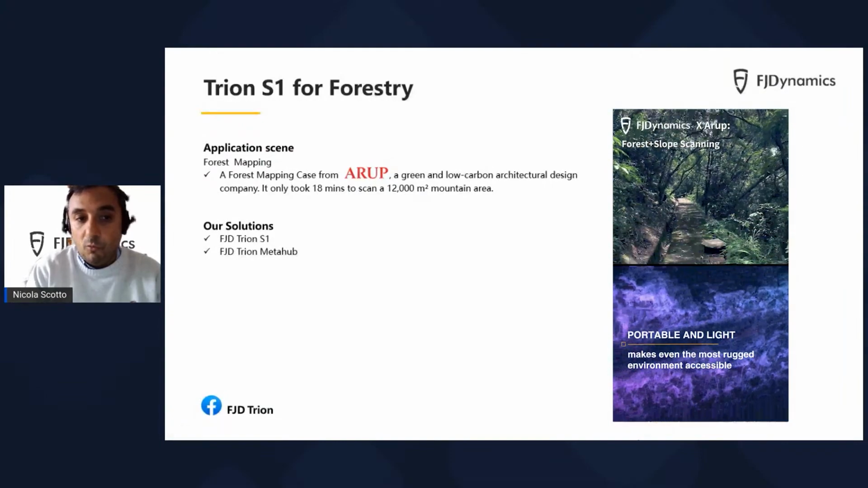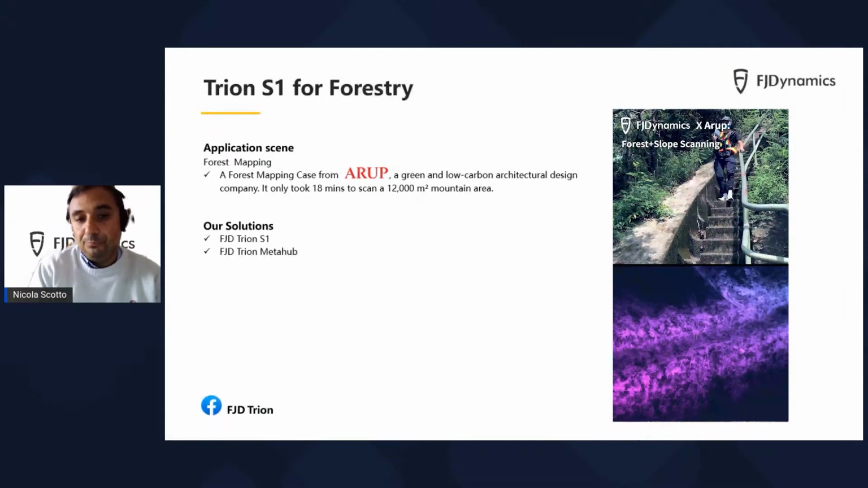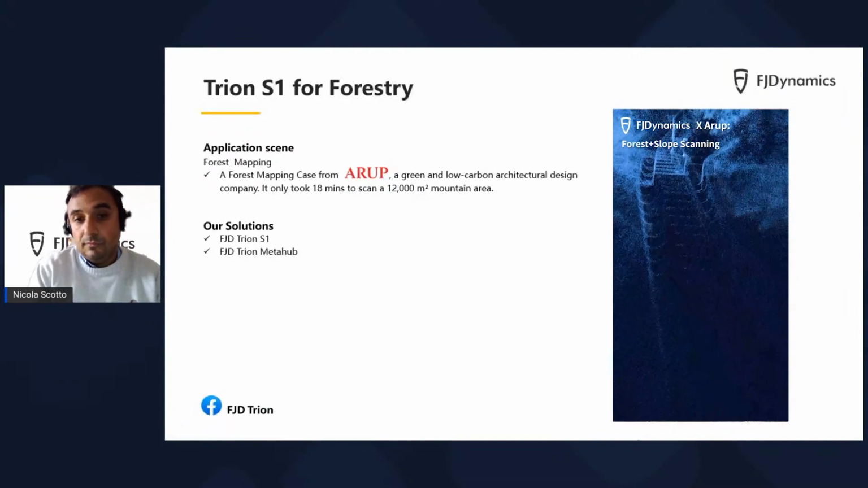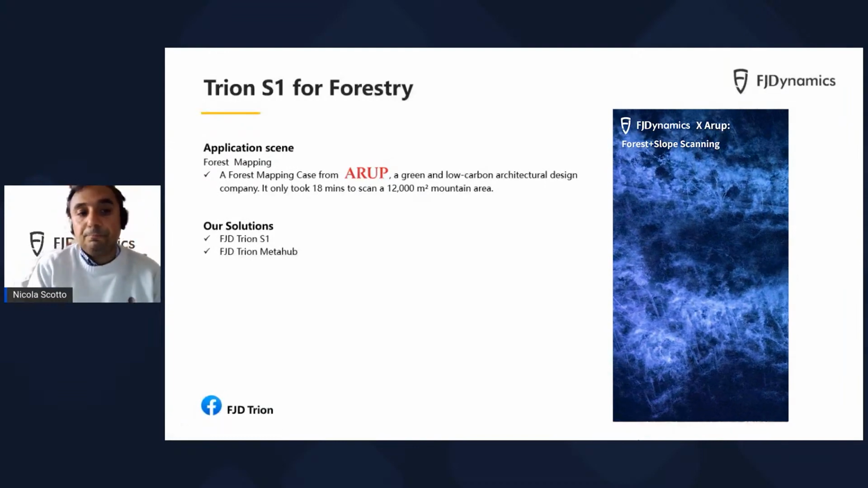The system performed well even in a climbing area. It deserves remark its capacity to capture multiple objects.